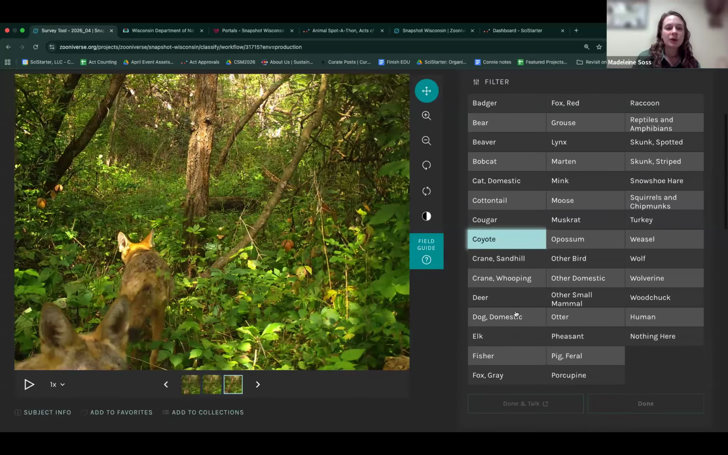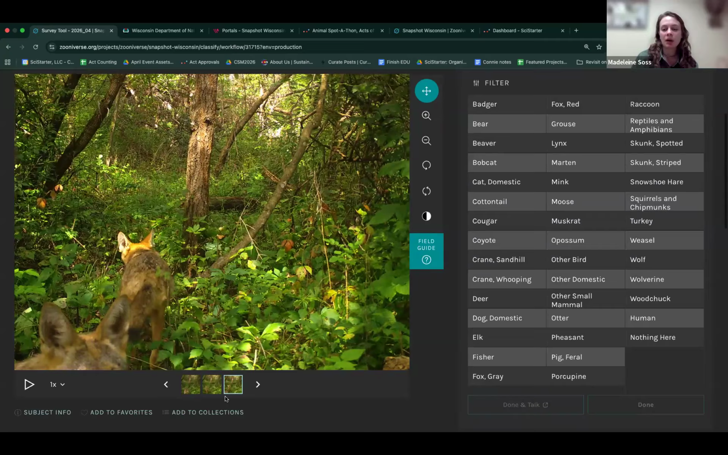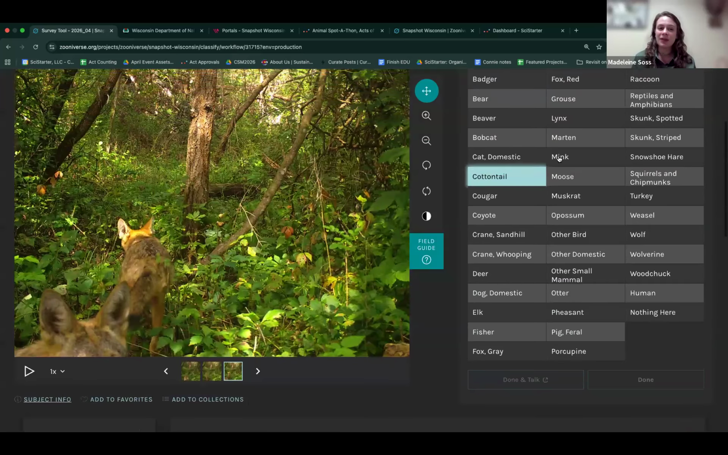If you click on that subject info button at the bottom, you'll notice that the only location information you get is down to county. I don't know how many international people are in the chat, but counties are pretty large generally, so it's broad enough that you couldn't really pinpoint where this animal was.